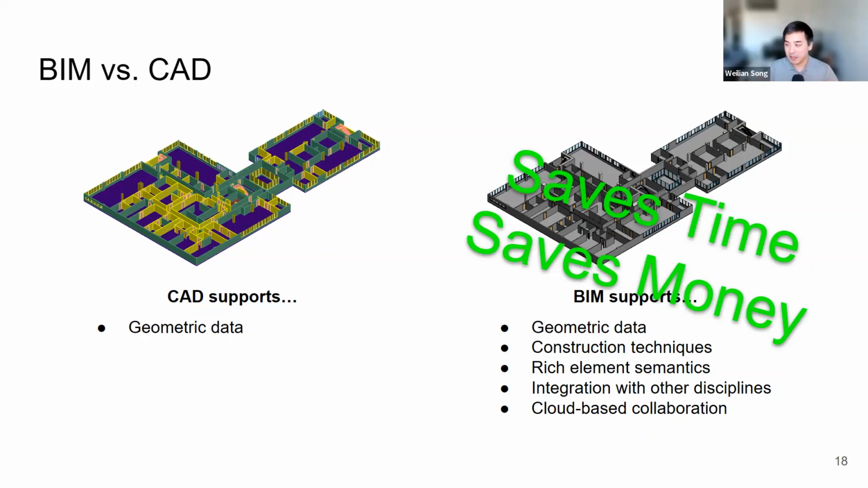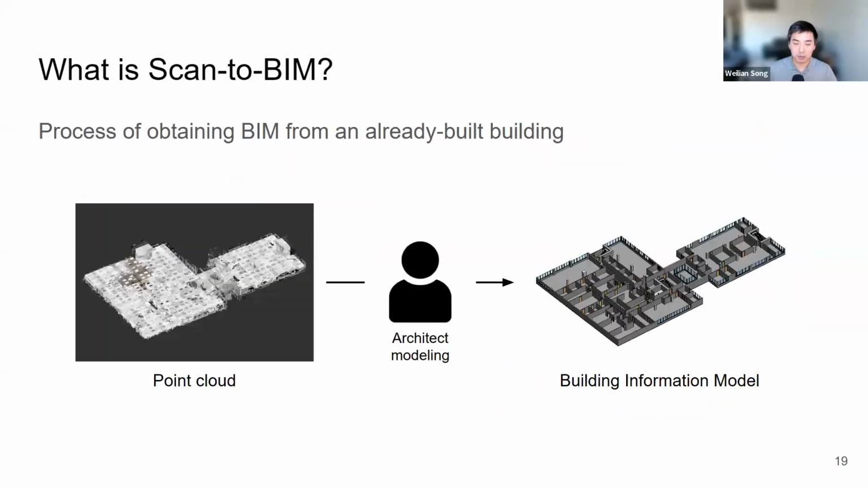Now, you might be wondering, where do we actually get these BIM models? For new buildings, you would design them from scratch, but for existing buildings that have been built without using BIM, we rely on a technique called Scan-to-BIM, which is the process of obtaining these models for already built buildings.